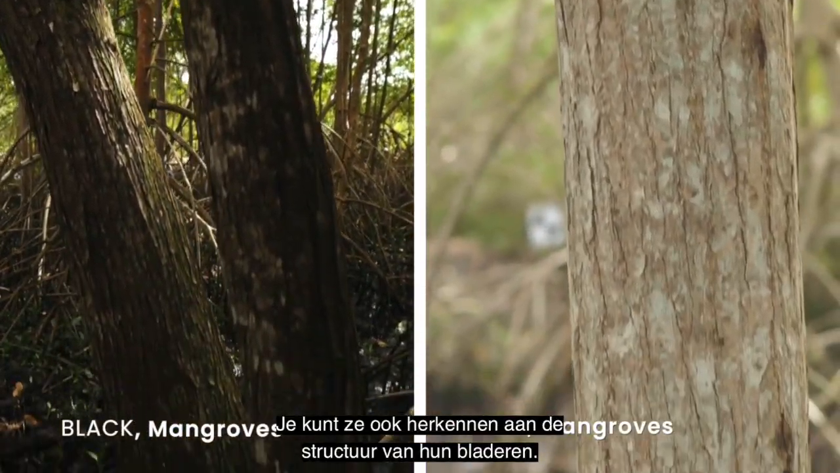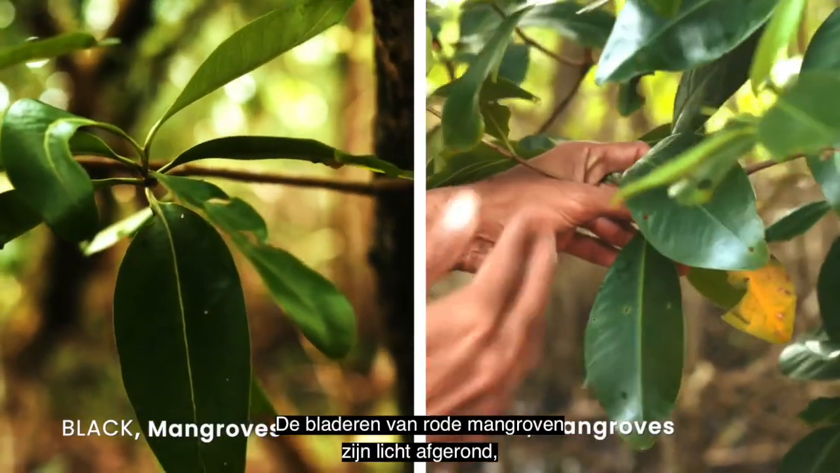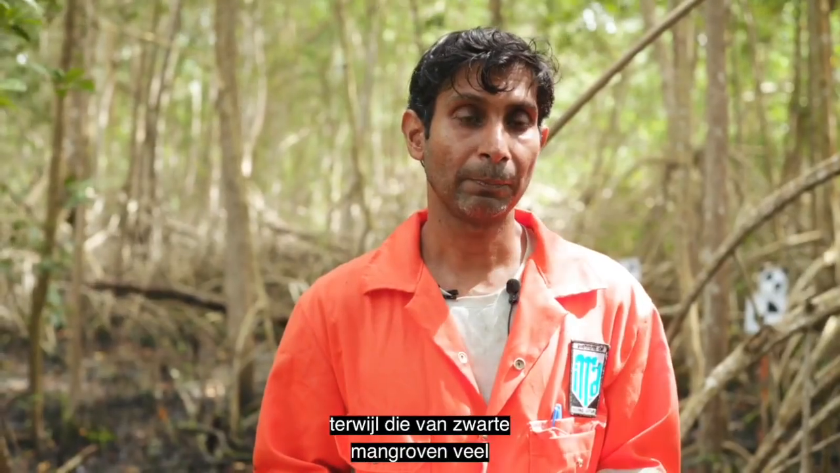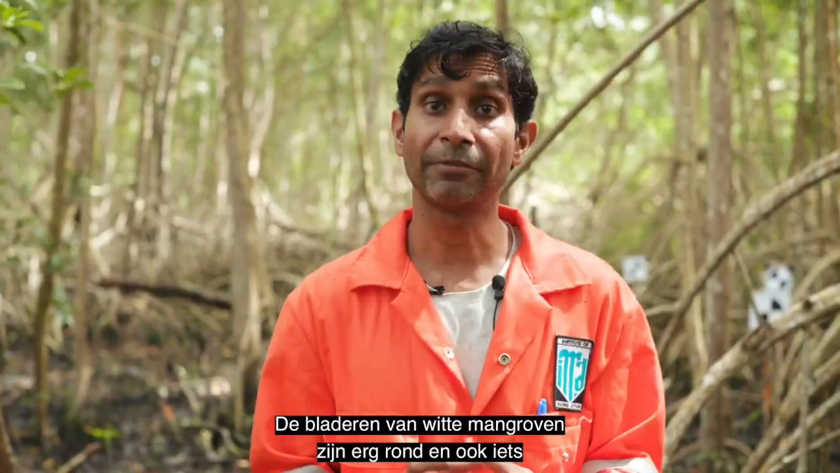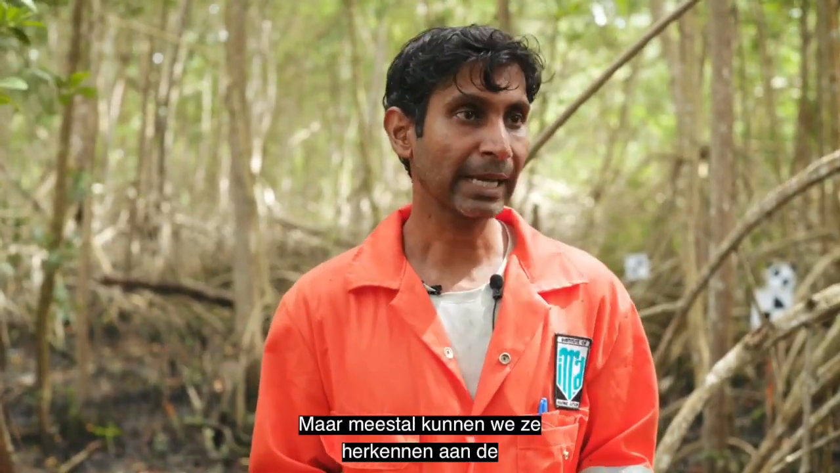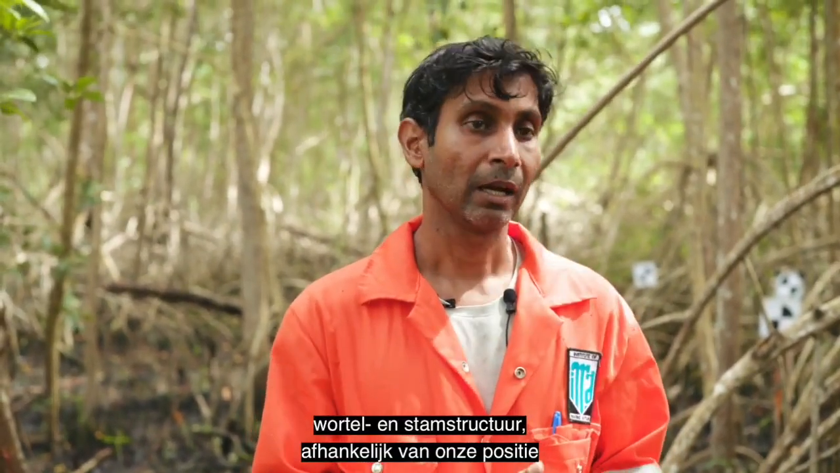You could also tell based upon their leaf structure. Red mangrove leaves are slightly rounded, whereas black mangroves are much more oblong, and white mangroves are very rounded, and they're also a bit lighter color, a little bit whiter. But most of the time, because of where we are on the ground, we can tell based upon the root and trunk structure.